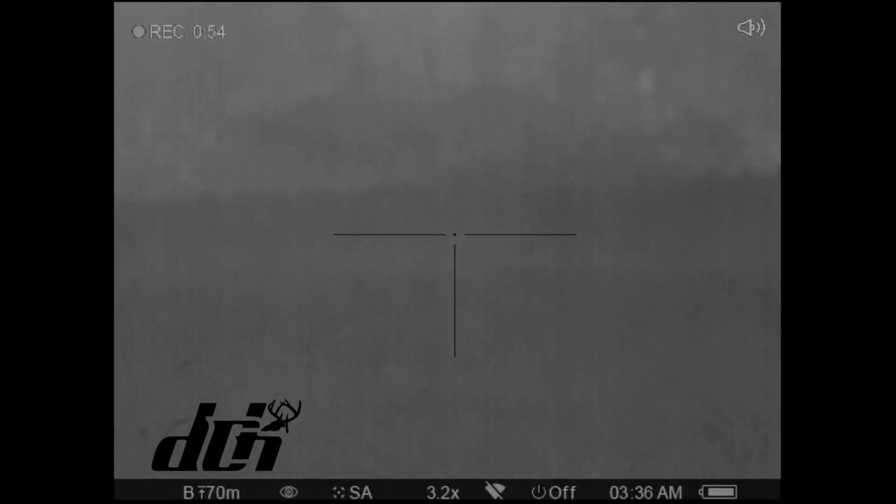Let's go. We ain't doing nothing except going straight to that pig. We both hit him. I heard thump thump, didn't you? Yep.